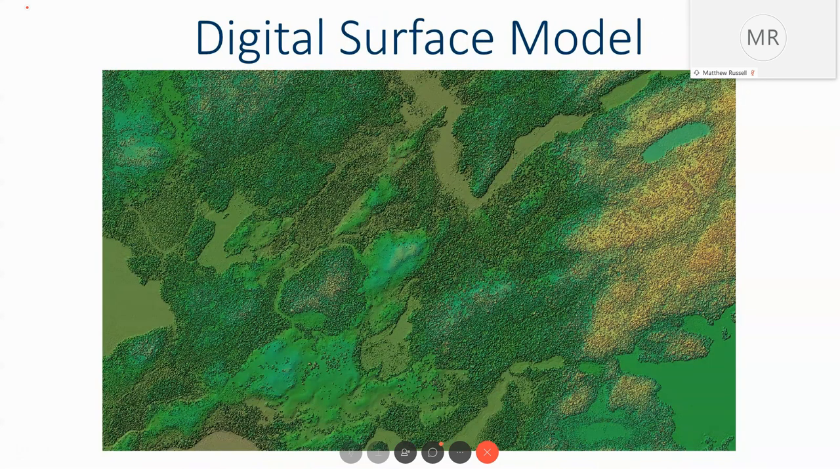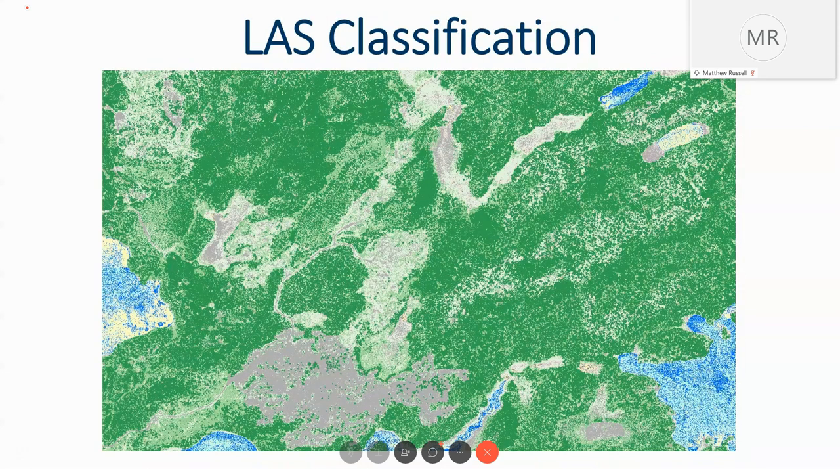The other thing that's been produced is a digital surface model, which is useful in the classification process for height. And this is depicting a lot of information also, because we're getting height above ground with this digital surface model. You can see how it's fairly grainy, or coarse, with the treetops illustrated here. And then the LAS has been classified based on height also.